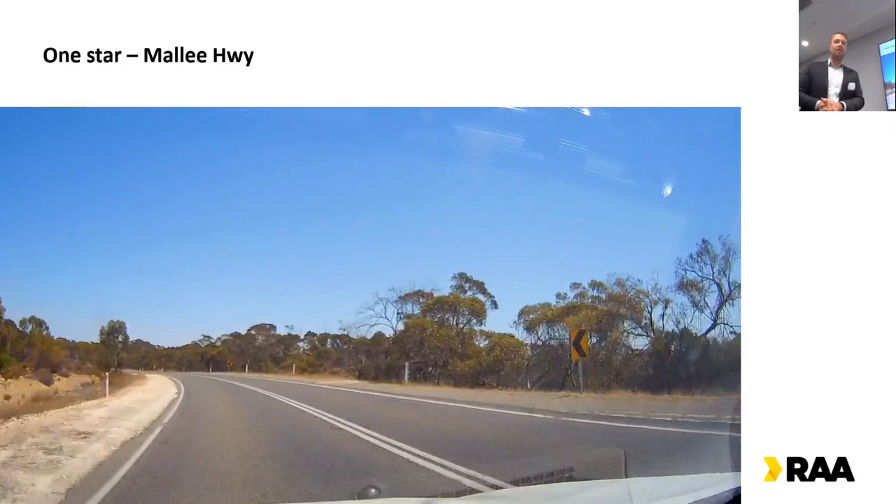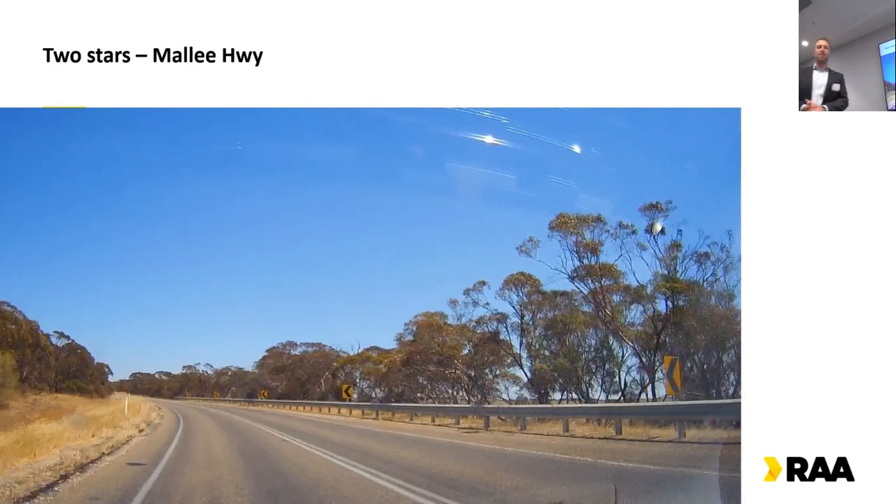This is a section of the Mallee Highway, 110 kilometre an hour speed limit, with exposed hazards on the outside of the curve, although the lane geometry is reasonably good. Due to the presence of those trees on both sides of the road in fairly close proximity, this rates 1 star. A very similar section of the Mallee Highway, a few kilometres away from the first one, sees the addition of a barrier and some slightly wider shoulders, just over 1 metre wide, which puts it into the medium bracket in AusRAP, and saw it jump up to 2 stars.